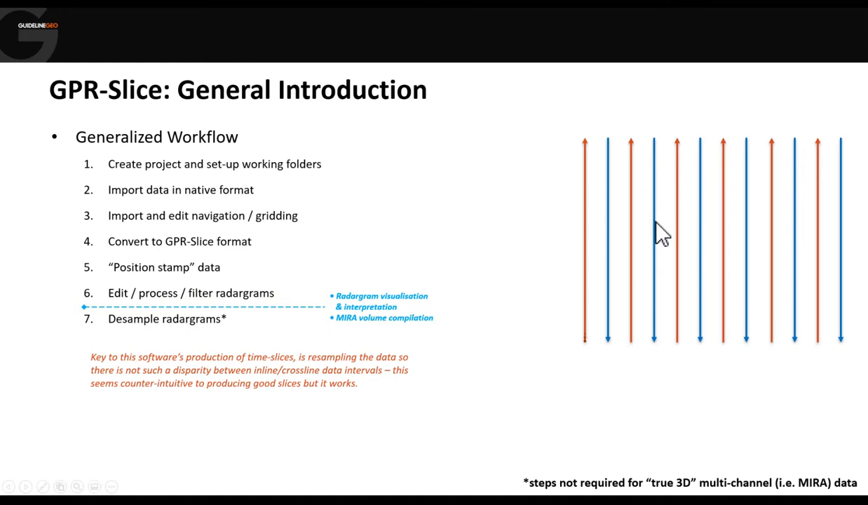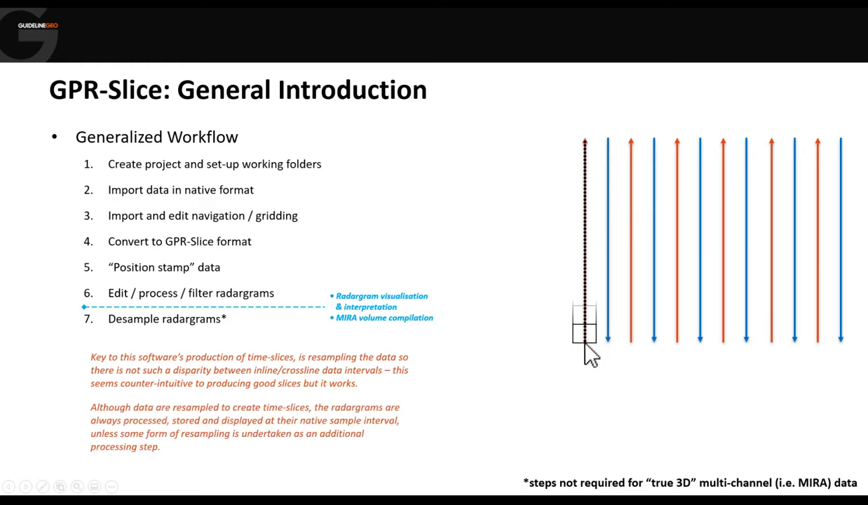So GPR-Slice came along and said, well, here's my very high density of data inline. What I'm going to do is bin that into a much less dense data set along the line. And it sounds entirely counterintuitive. It sounds crazy to throw away that data. But actually, when you're generating the time slices, it gives you a cleaner slice and allows you to see more detail. Now, the raw radargrams aren't affected. The processed radargrams aren't. So whenever I plot a radargram, that is still at the original native resolution. But the data that we use to generate the time slices is desampled.